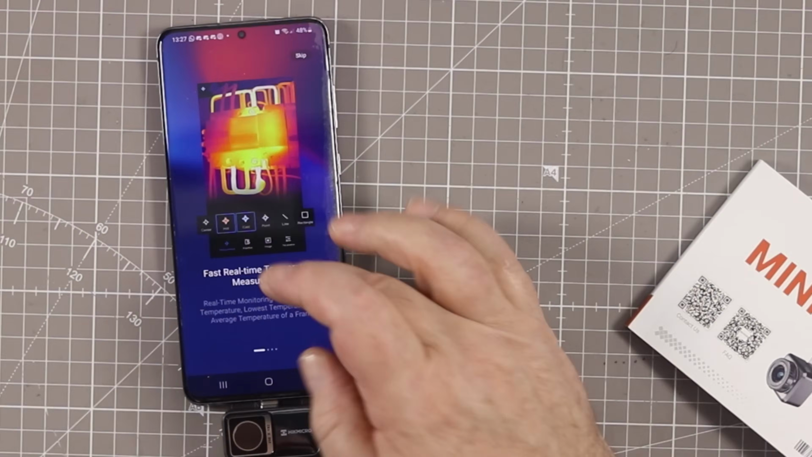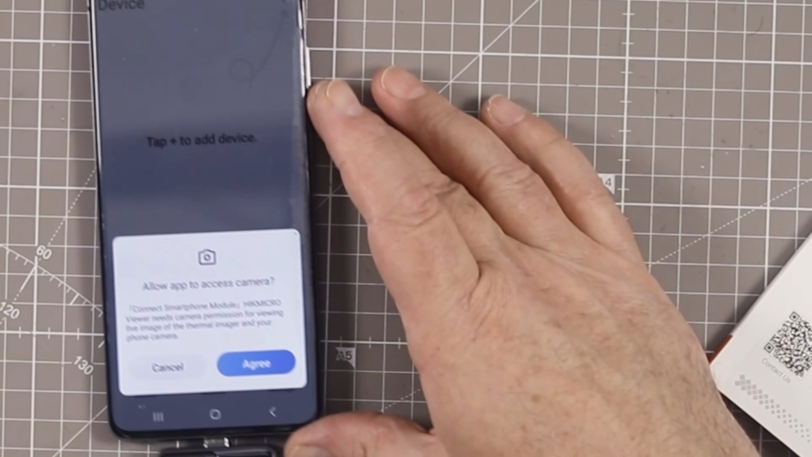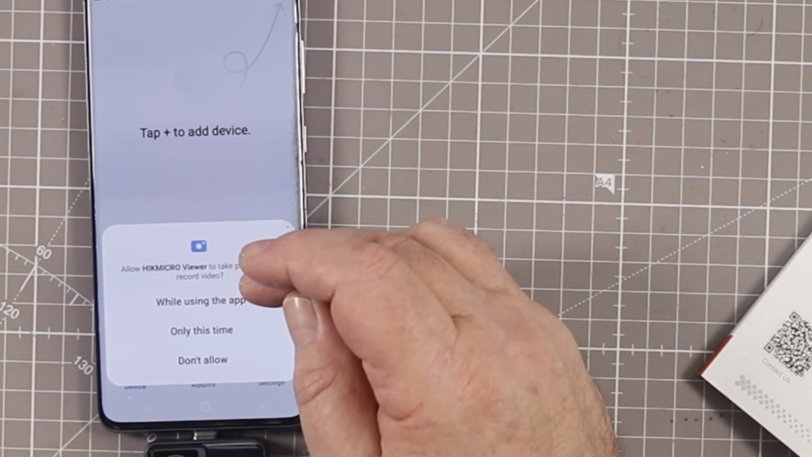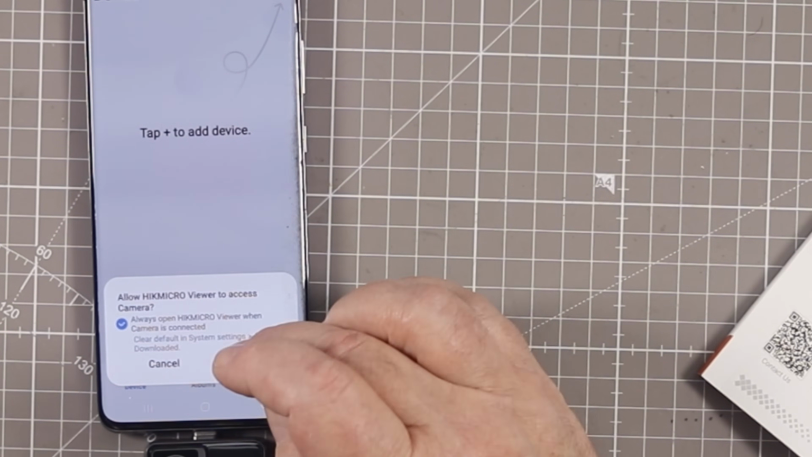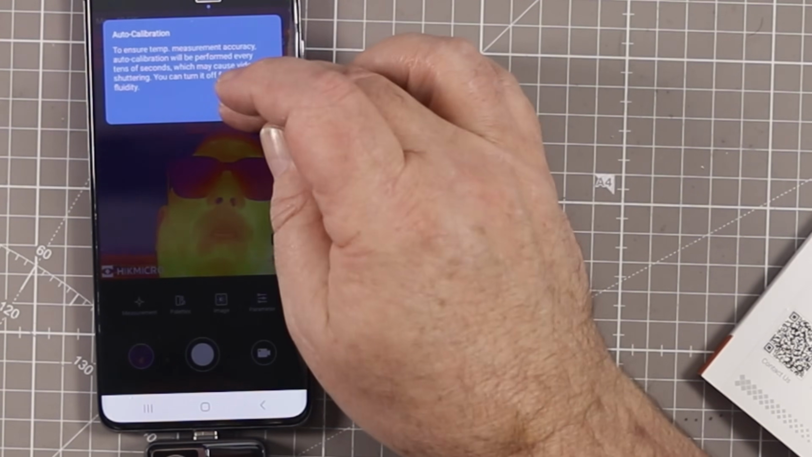Well, this looks like it. Skip. Allow access. While using the app, yeah, sure. Always when camera is connected. It's a bit like my DJI Fly. Oh my goodness. Auto calibration.